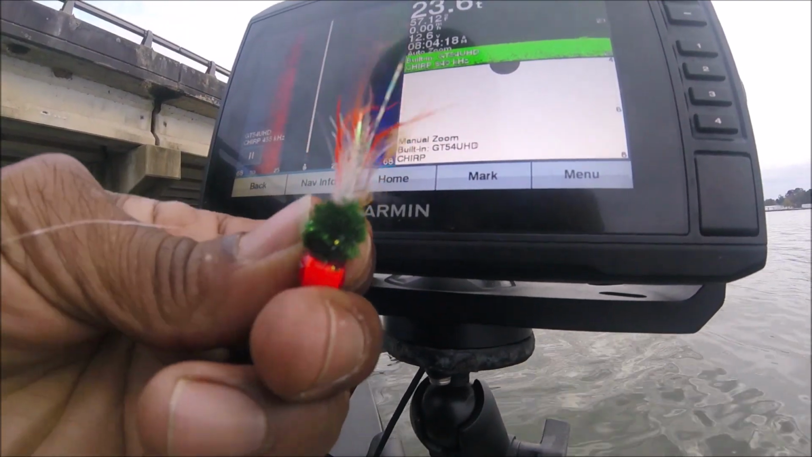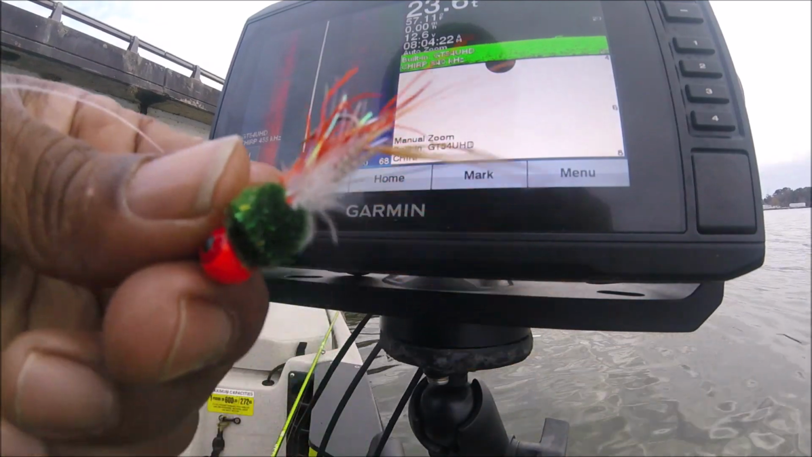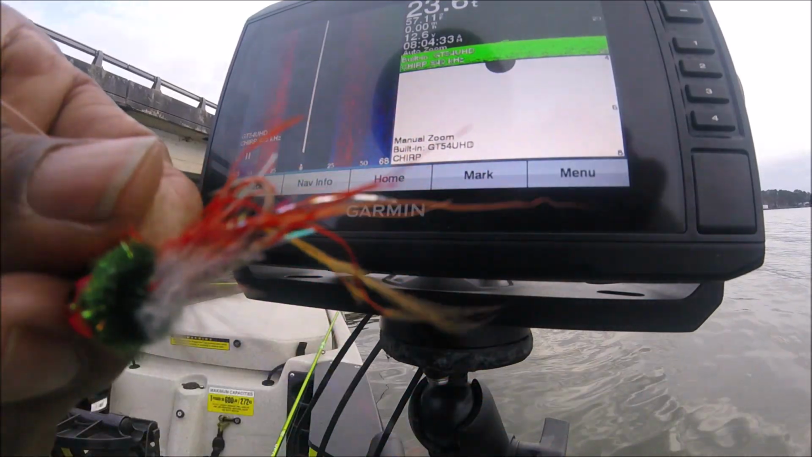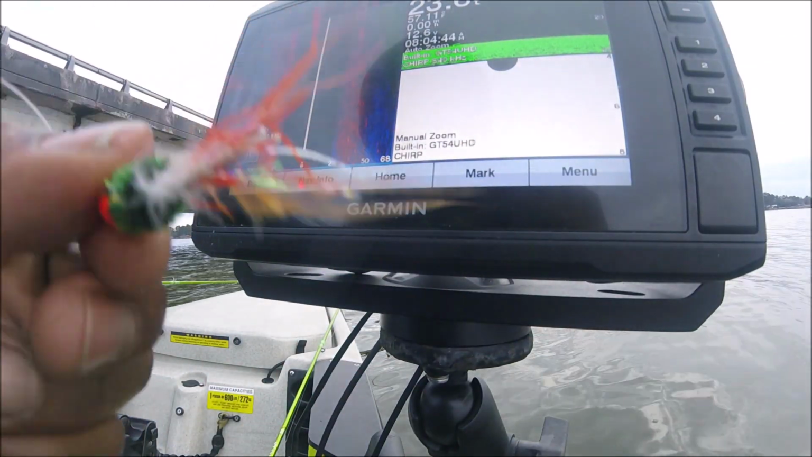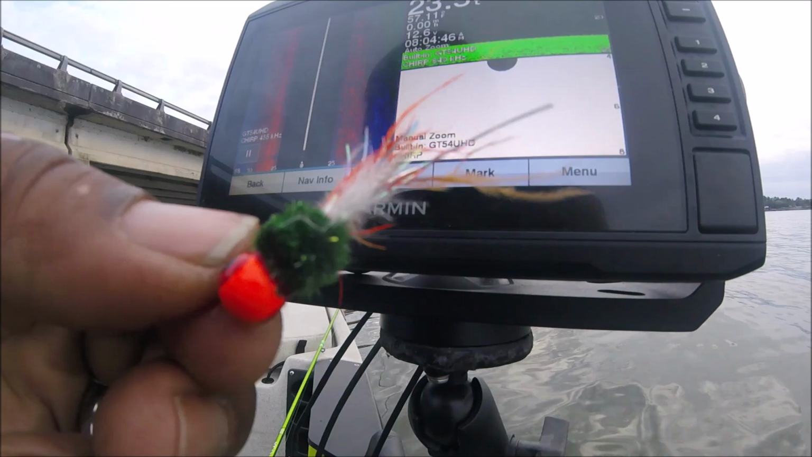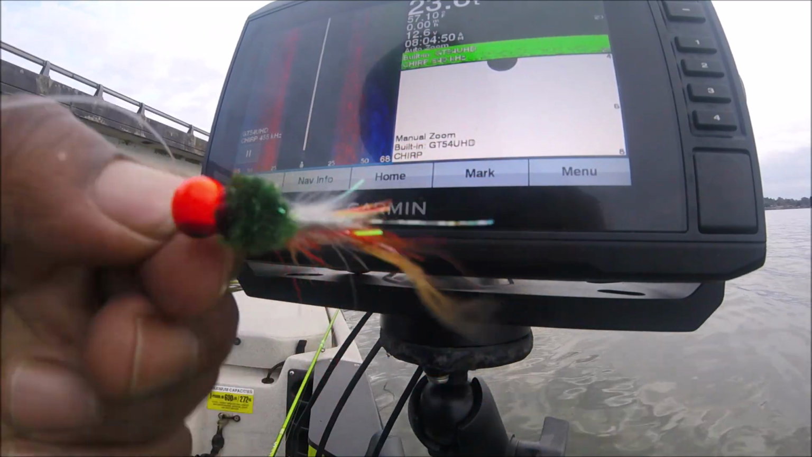This is that real abstract color that I'm gonna come with this morning. Excuse me, running the Livescope all morning and pulling jigs, but I like them because this is gonna be something totally different. It should be subtle enough to where it's not an overpowering presentation.